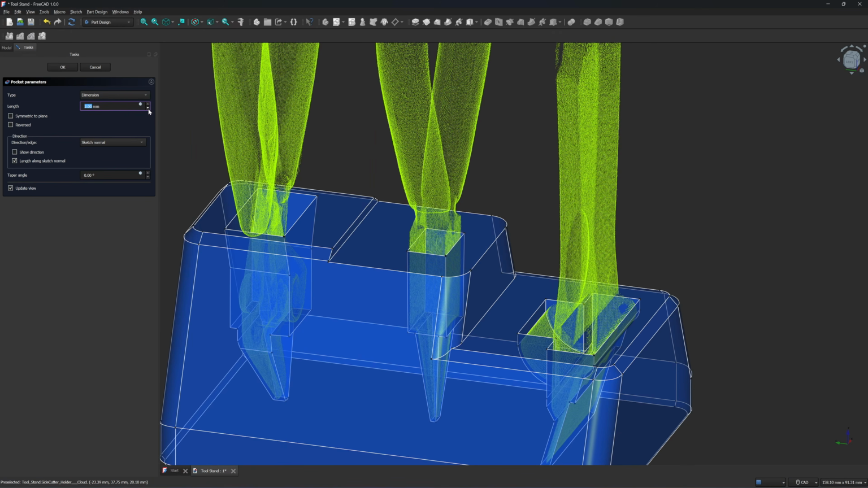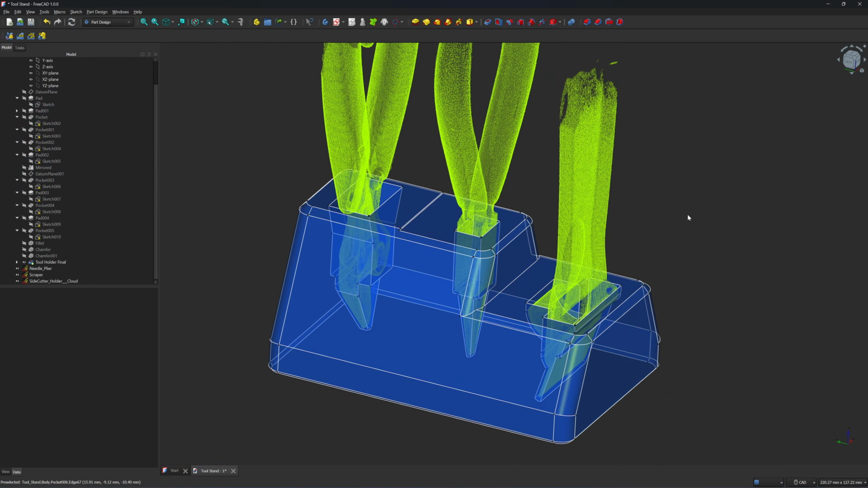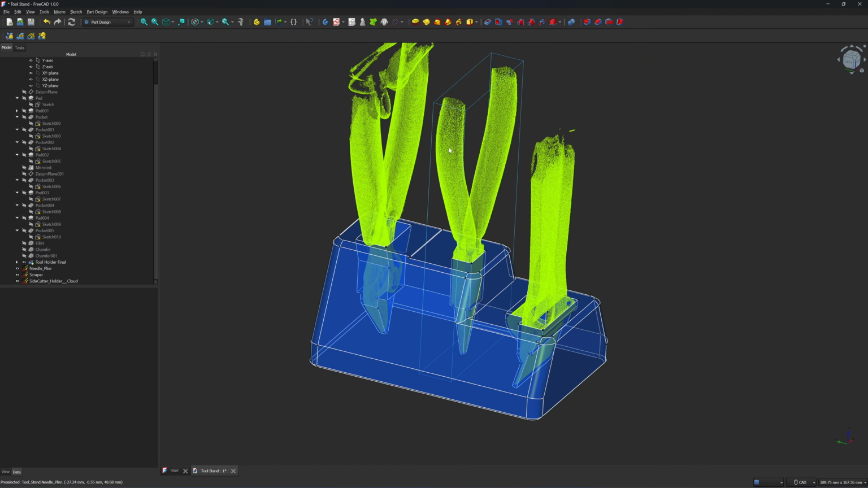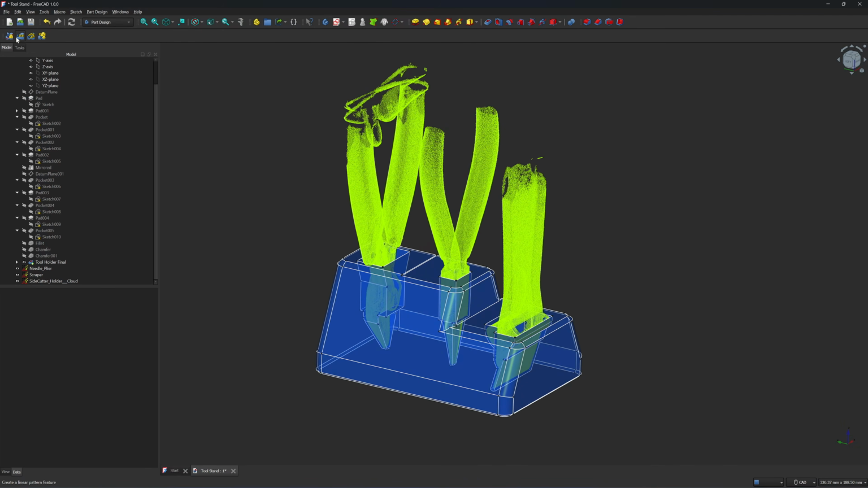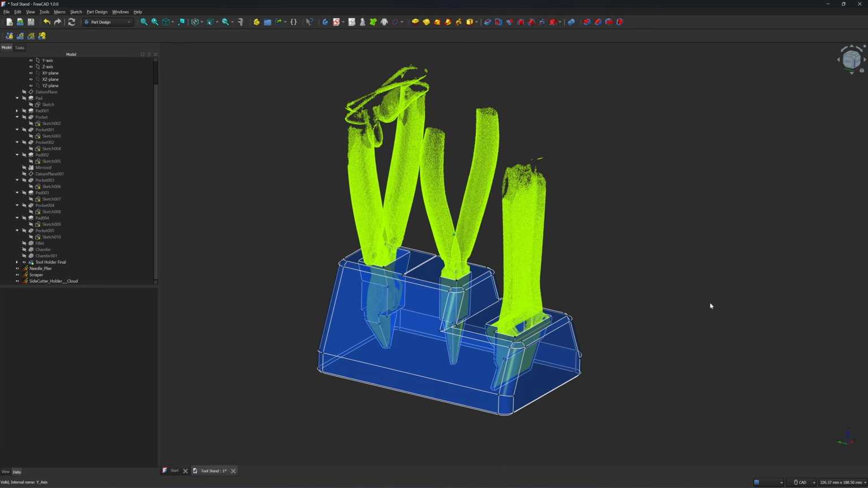I create a sketch here just to make a step so that I can change the color when I send it to the slicer. I want this area to be the same color as the handle. Okay, next I'm going to export this. I'm going to export in a STEP format, and then I'll open this in the slicer.